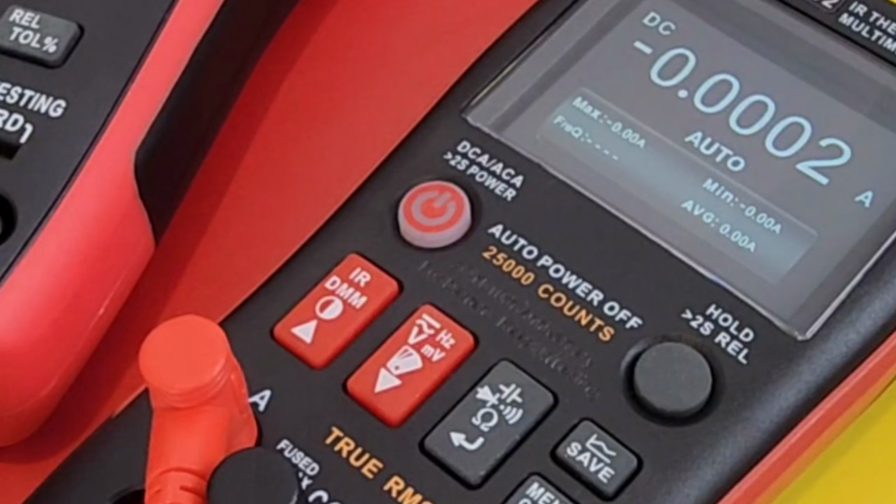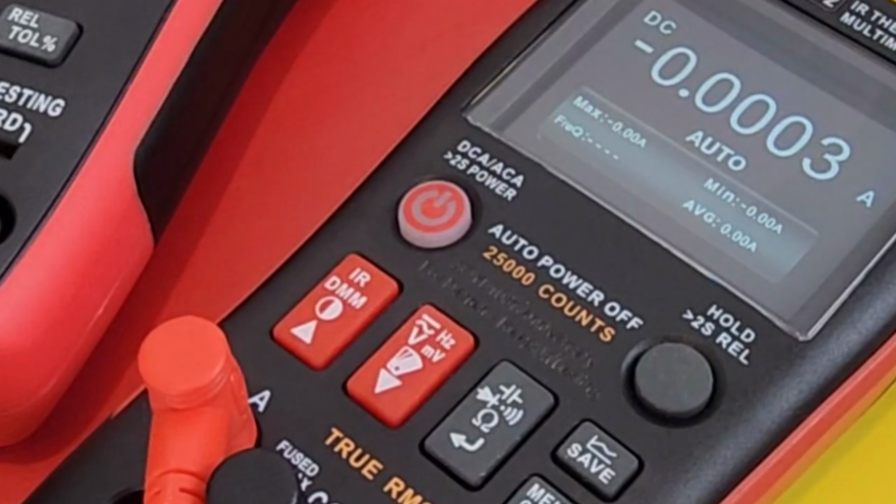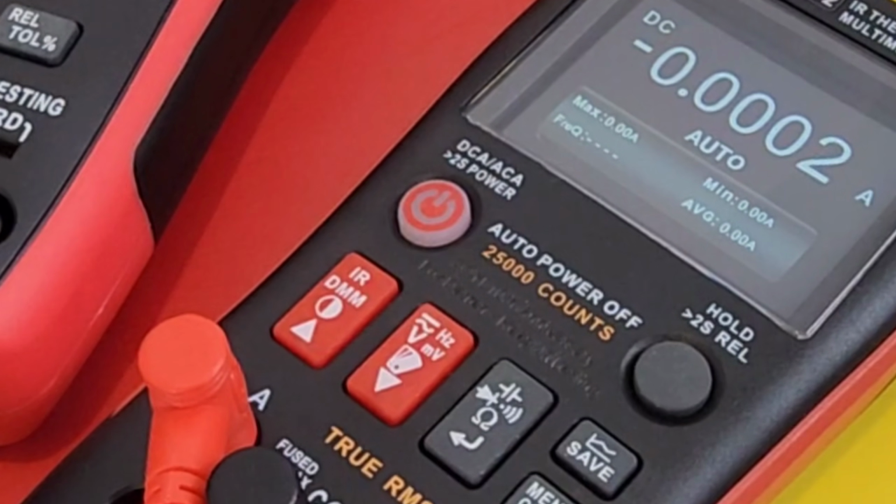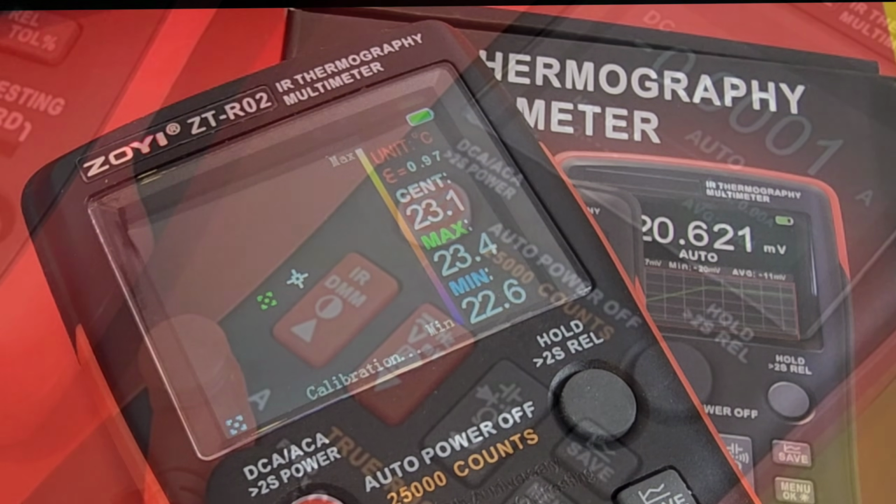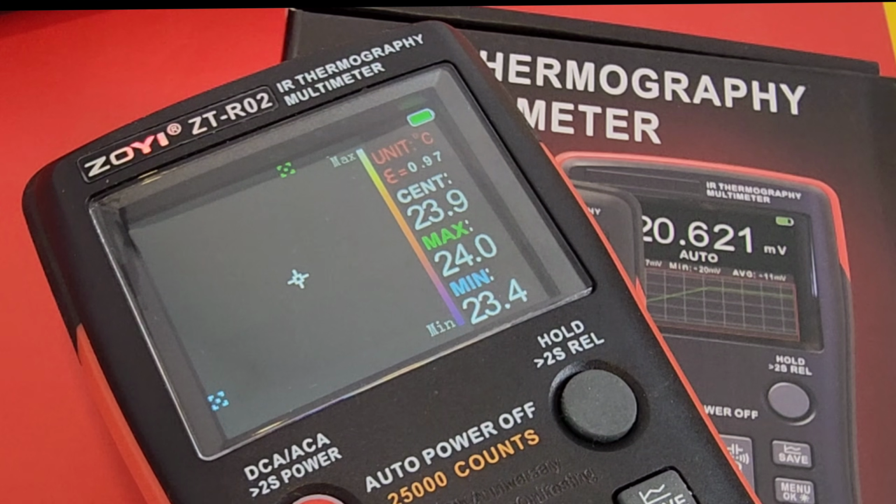Who's it best for? Well, definitely HVAC, automotive diagnostics, electronics hobbyists. I mean, field service pros probably as a backup. Is it a FLIR killer? Oh, well, I'll let you decide on that one. But it is definitely a cool tool to have in your toolbox. So yeah, you can spend thousands on something like a FLIR, or spend about $100 and get something like the ZOYI ZT-R02.